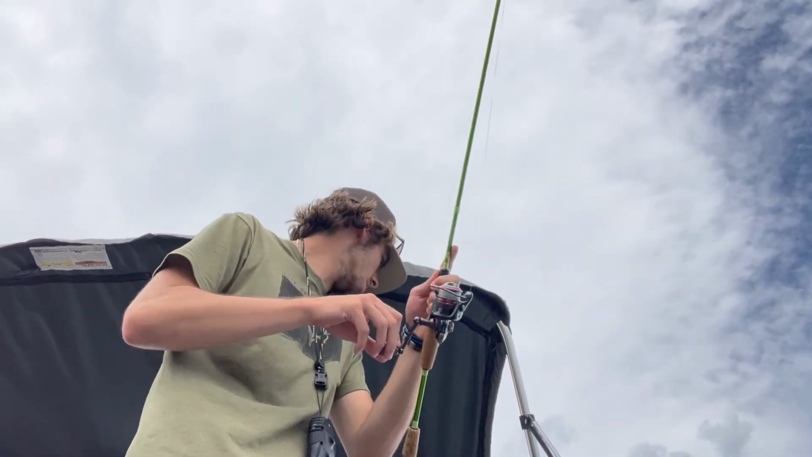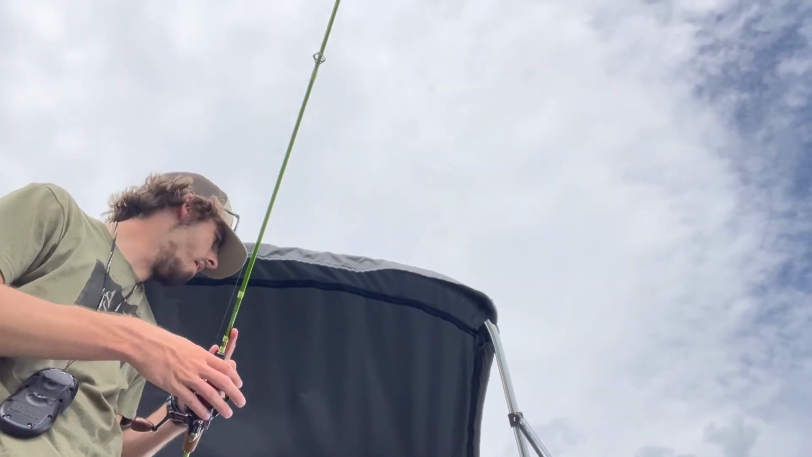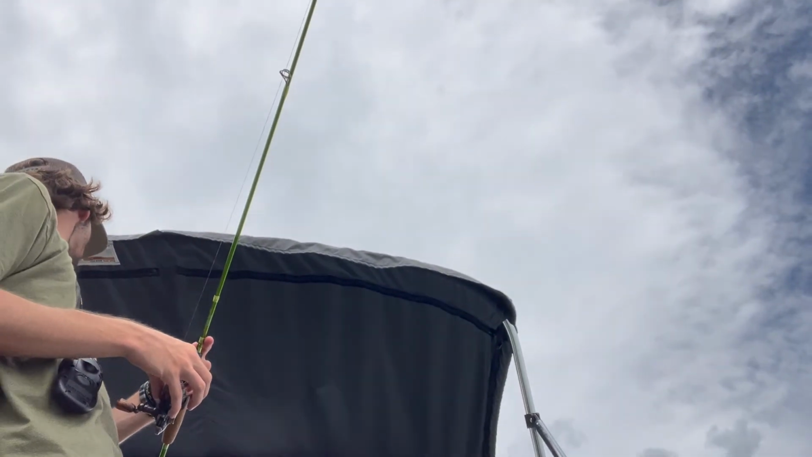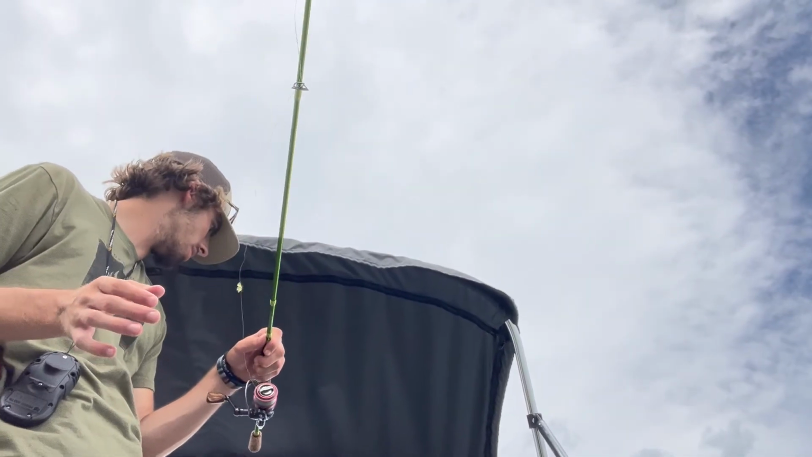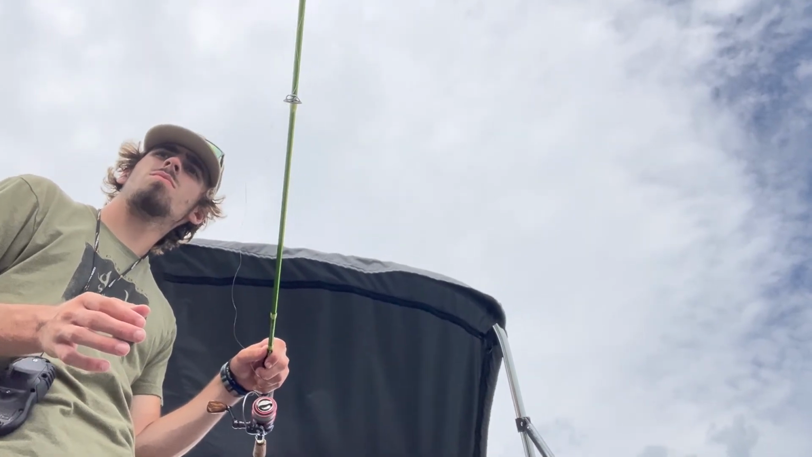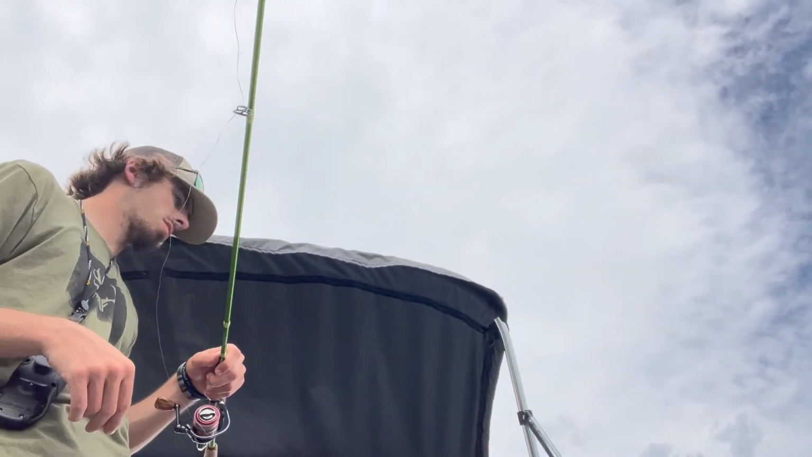Dig in a little bit. Wait for some fish to come in the range. Big old lean up there. There we go. They're going down. There's some good fish down there.